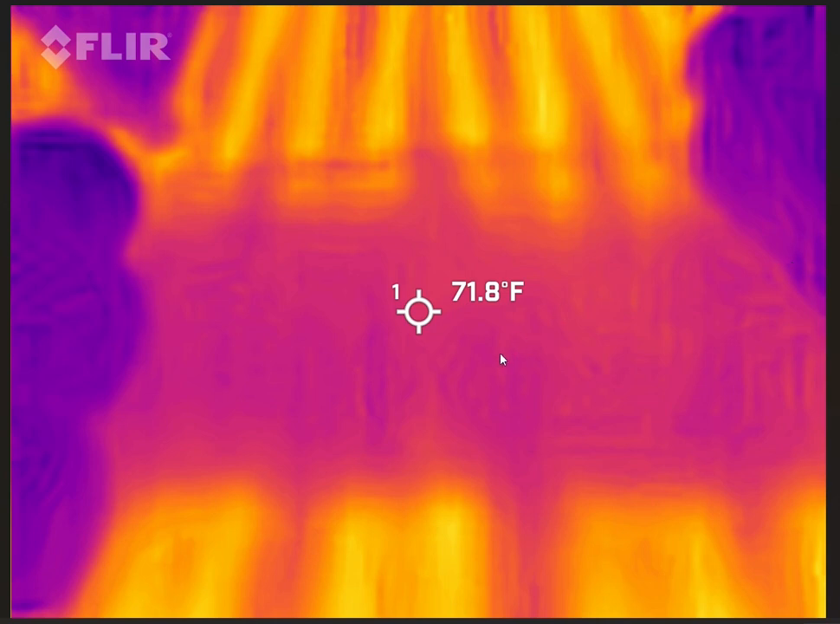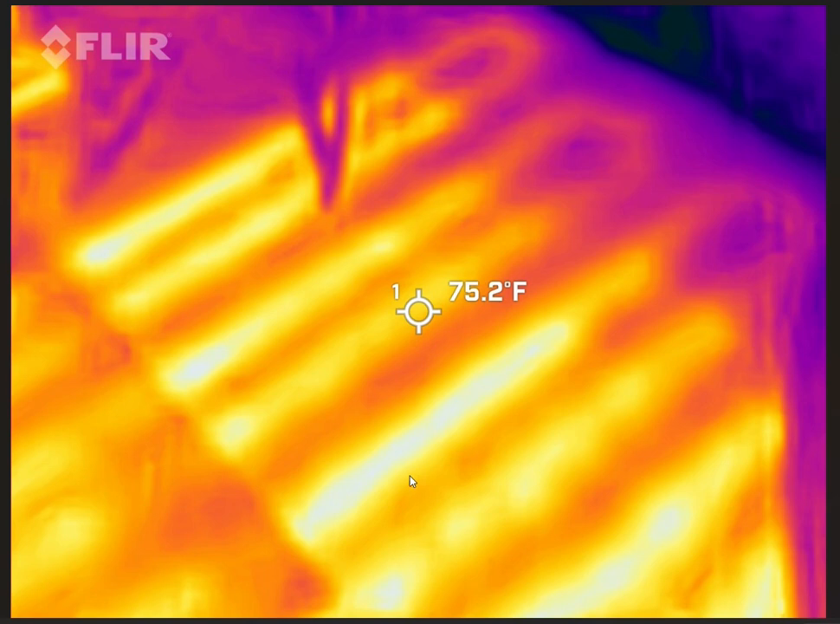So if you remember that section where the hoses were coming in and around like this, but going underneath the rafters and not meeting, this is the differential between one section and a different section. You can see how the floor is relatively warm in between here at 71.8. And that's with the slight overshoot of 75. So I dialed it back a little bit.